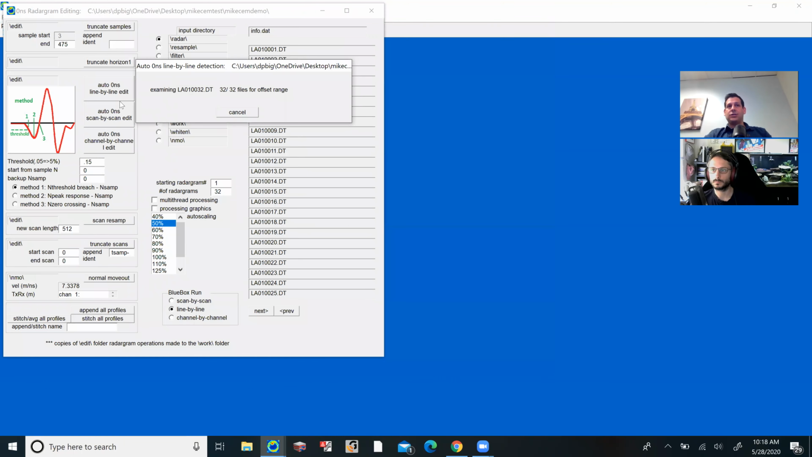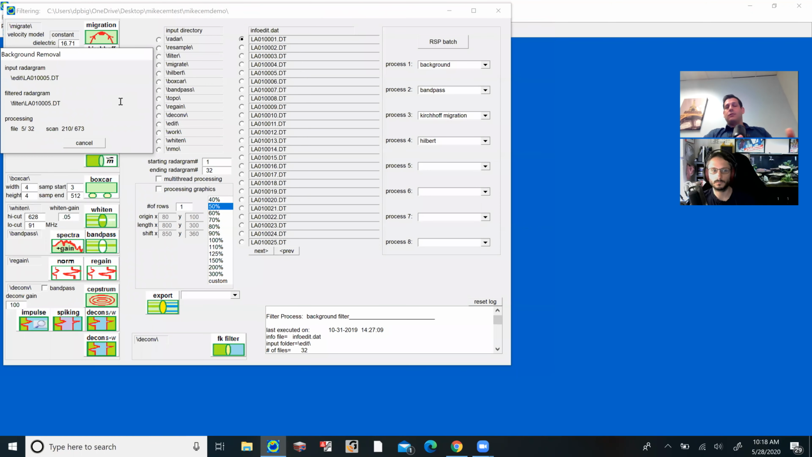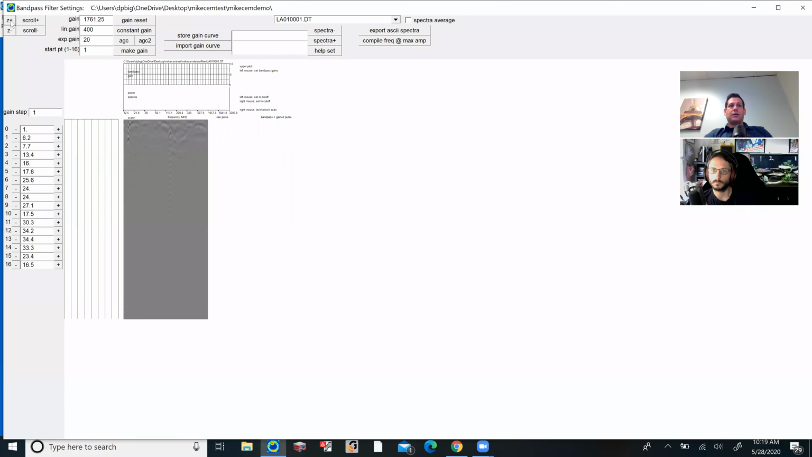So it did my navigation. Now it's doing my time zero correction for me. Now it's doing my background filter for me. Okay, and it's not being an aggressive background filter. It's a pretty basic one. Now it brings up my gain and bandpass options. And again, I'll kind of increase this a little bit so we can see better. But we'll do an AGC gain.